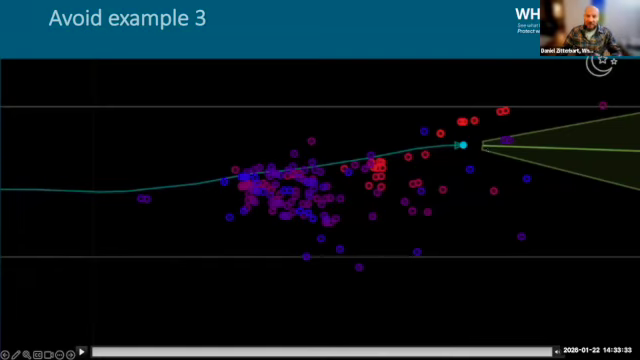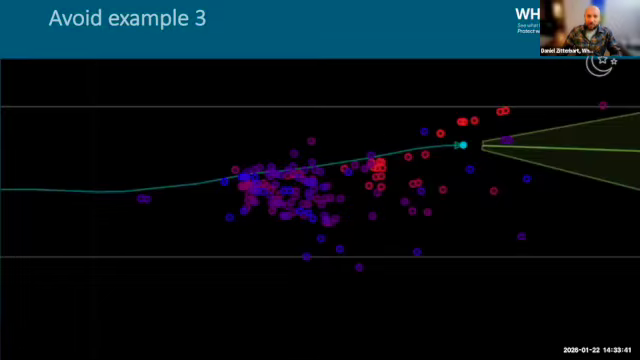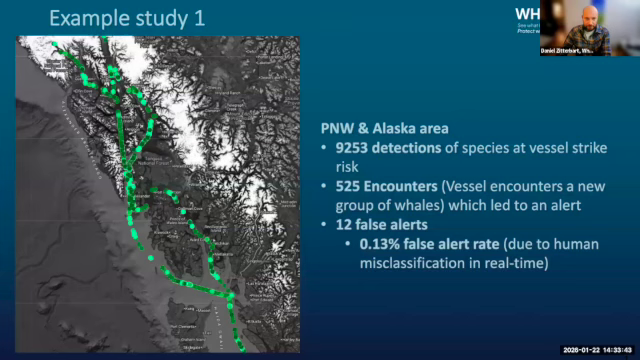So the technology allows enough lead time for the vessel to take even several course corrections to navigate even that large group while minimizing vessel strike risk. And I have one study for you in the Pacific Northwest and Alaska area. Over 3 months in the summer, we had 9,253 detections of species which were actually at vessel strike risk.